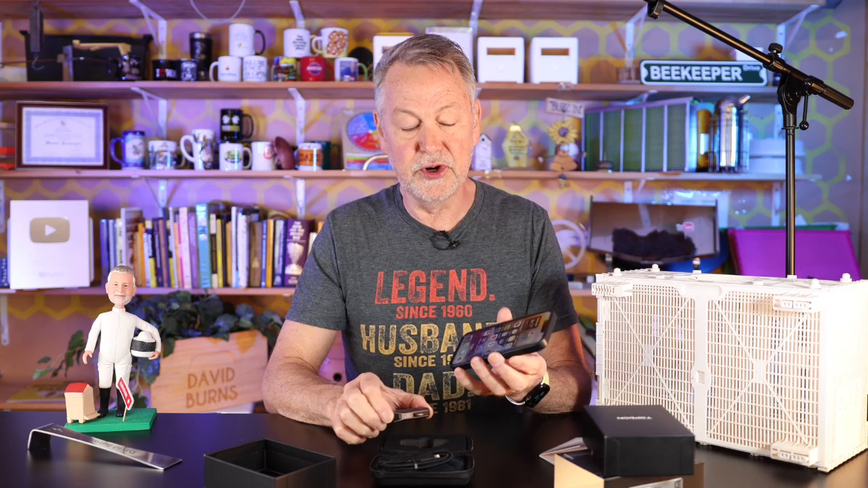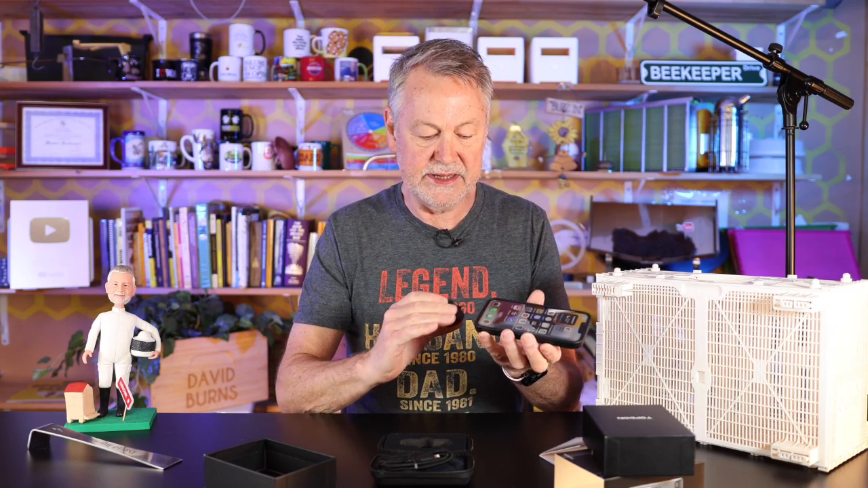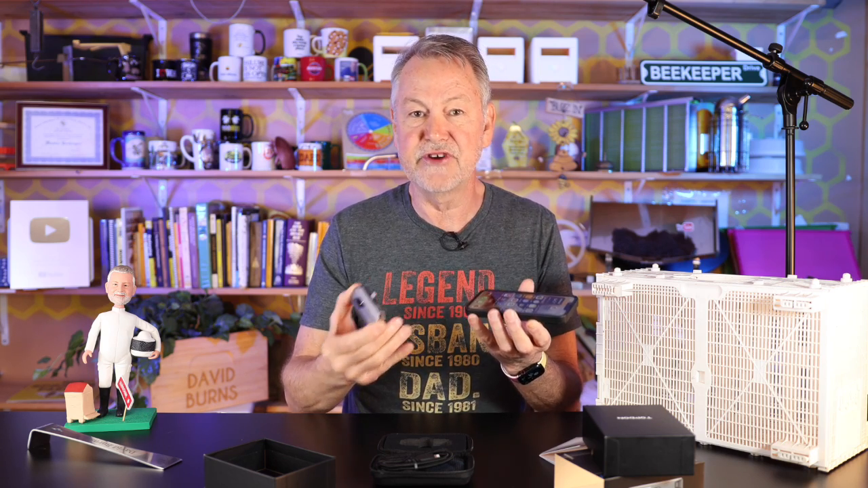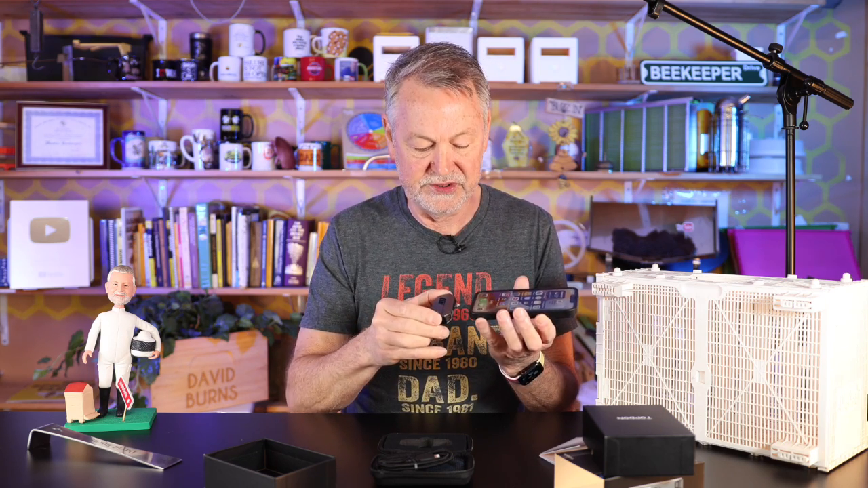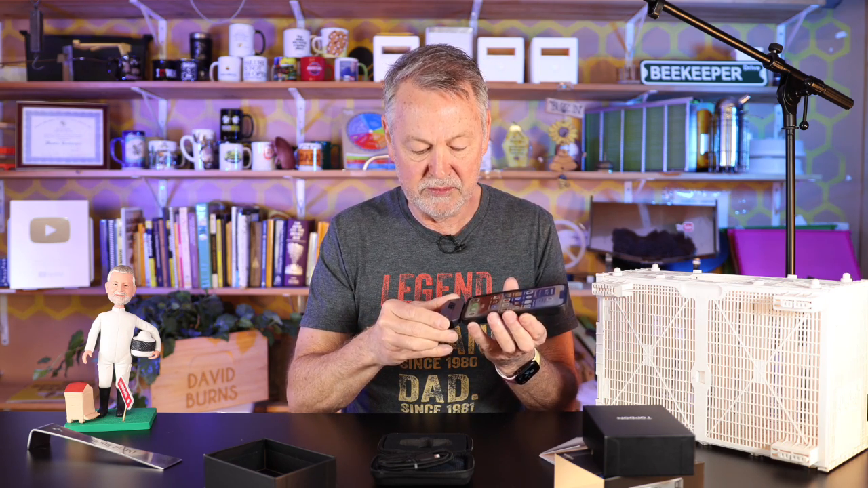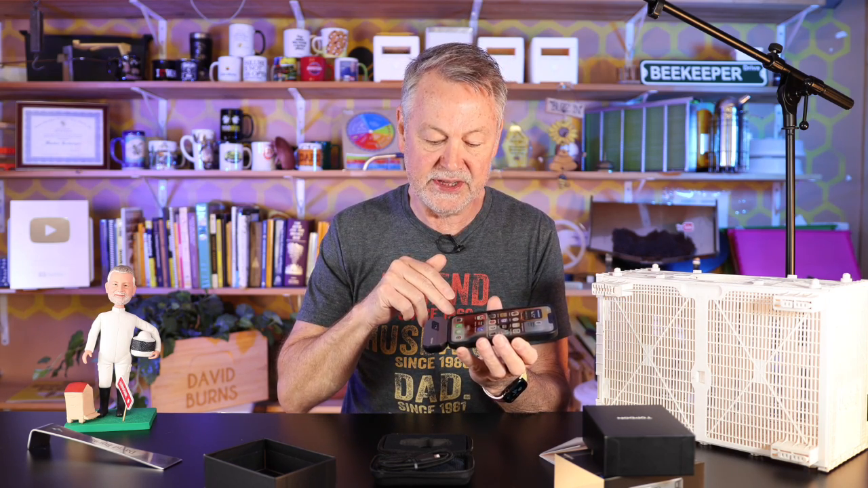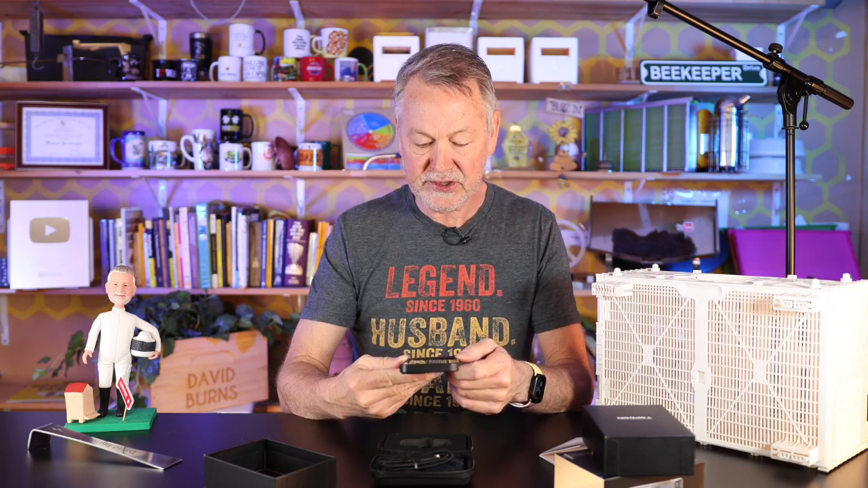I was a little bit worried when I thought, okay, I've got to plug it in, and I have a case, a cover on my iPhone, because I drop my phone a lot. I've broken a lot of phones. And so I thought, oh, maybe it won't plug in good, but it plugs in perfectly, even with my particular case on there. I like that a lot because I don't want to have to take my case off. And that's all it is to it.